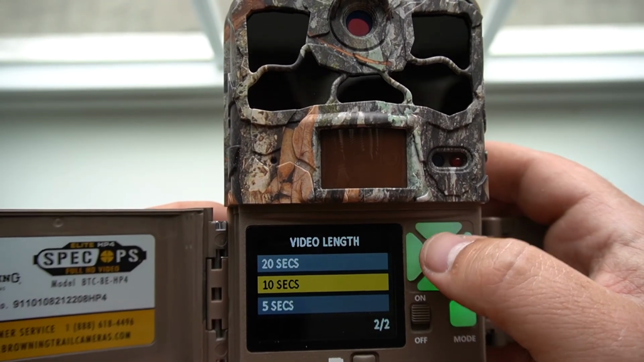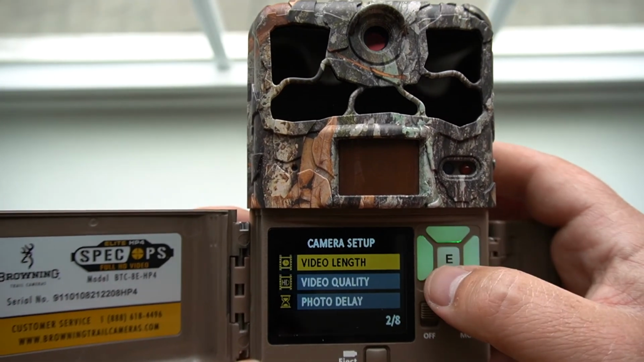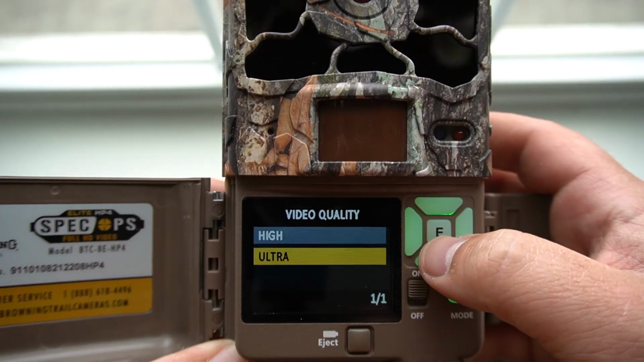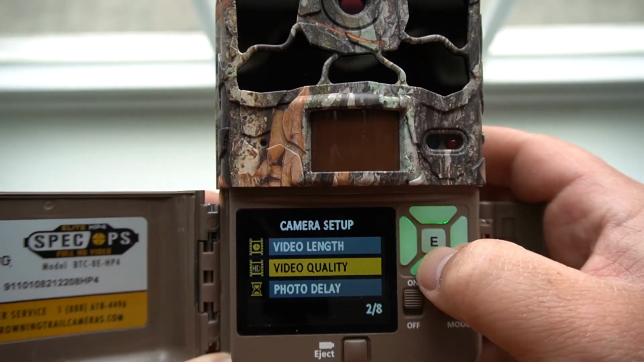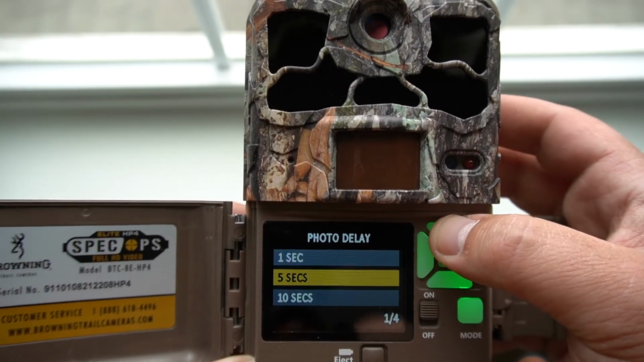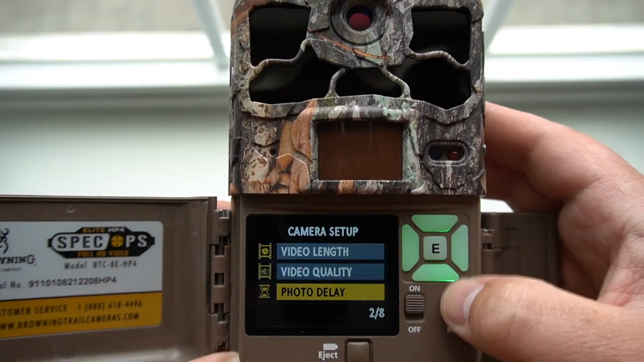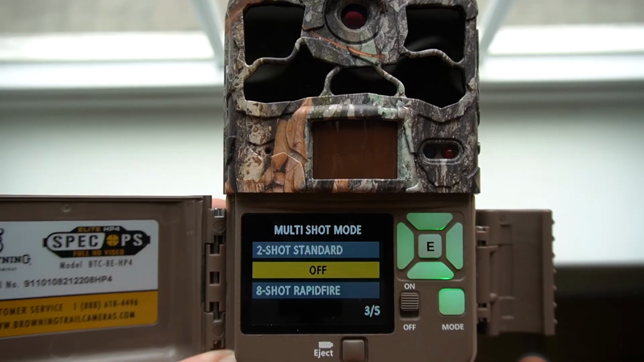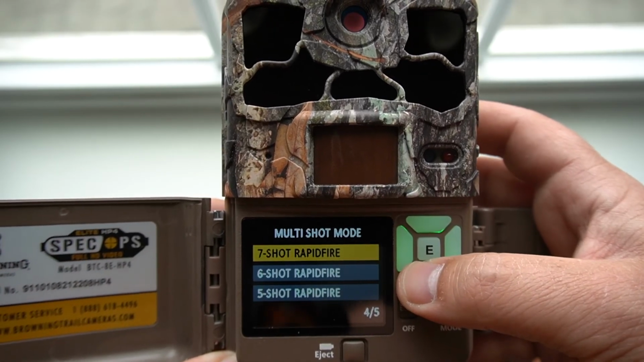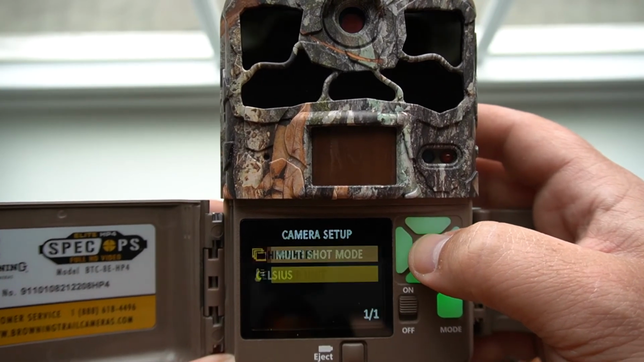But we're going to do video, so you can set it to 20 seconds, but I'm going to show you something a little bit later in the video. The smart infrared video, we'll go over that when we get to it. Video quality, ultra or high, we're going to go ultra. Photo delay is if you wanted to put a delay between your photos. I think it goes 1 second all the way up to 60 minutes. Multi-shot mode, you can have this shoot rapid fire if you want to take a bunch of pictures at once. Goes all the way up to 8 and all the way down to 2. Okay. Temp unit, we're going to do Fahrenheit.